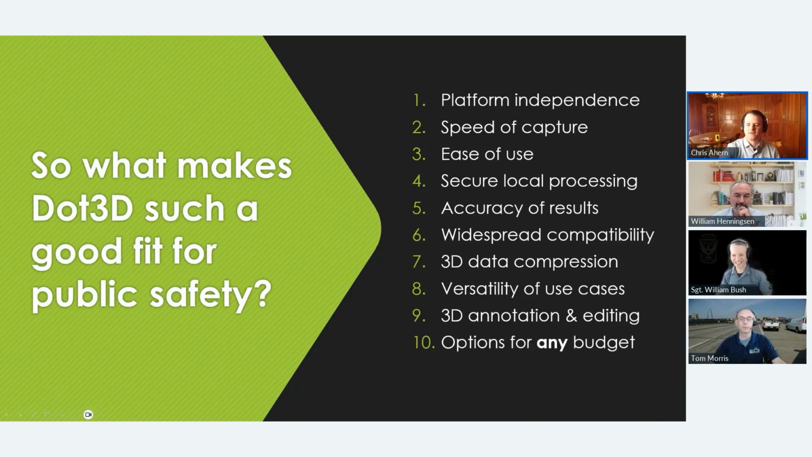Number 10, we have options for any budget. So this is really important. We are aiming to democratize 3D capture and make it something that's accessible for any department, any organization, any budget, and that really is the case now.